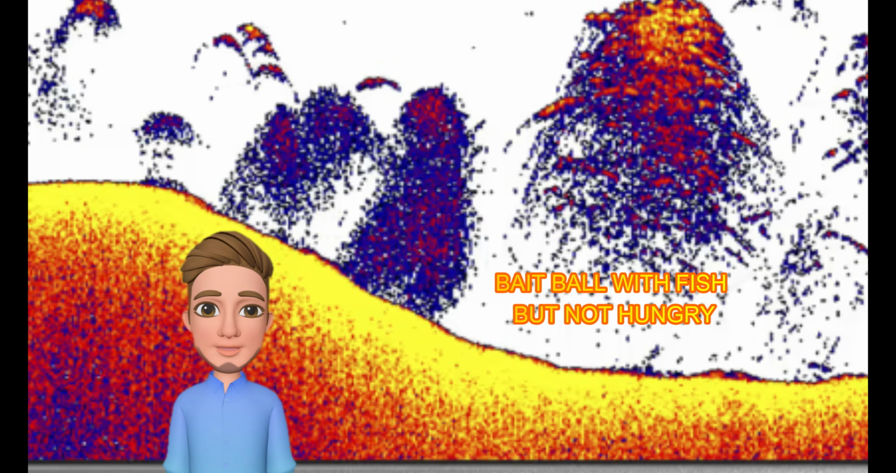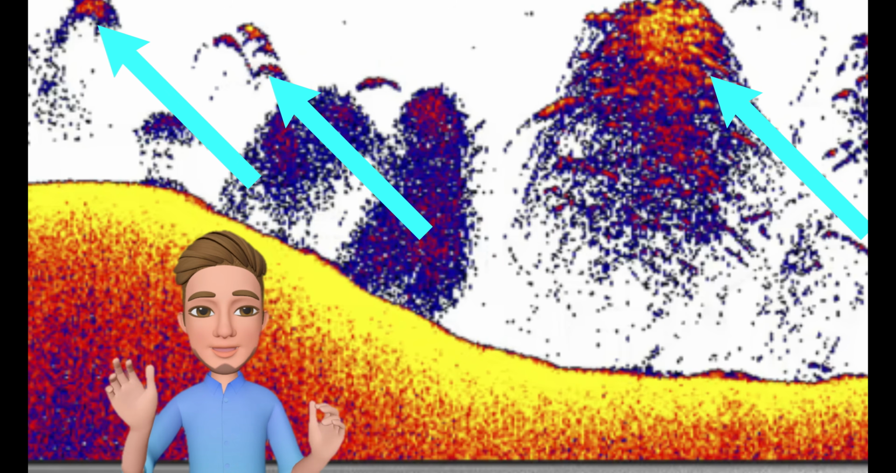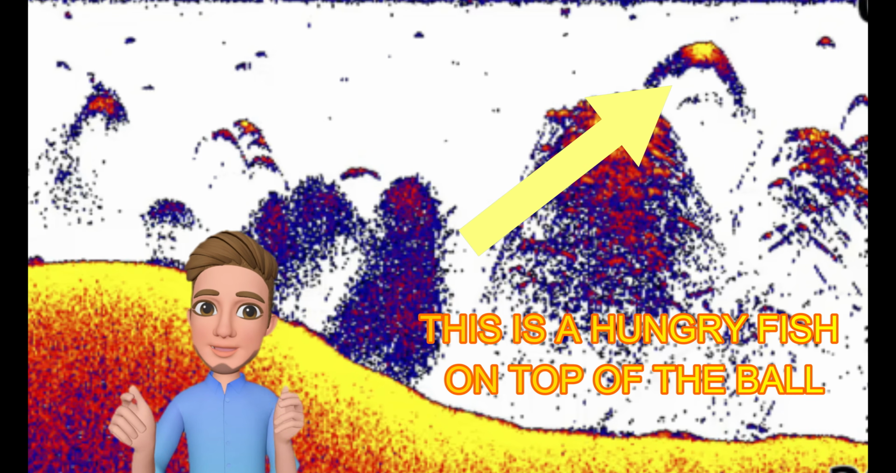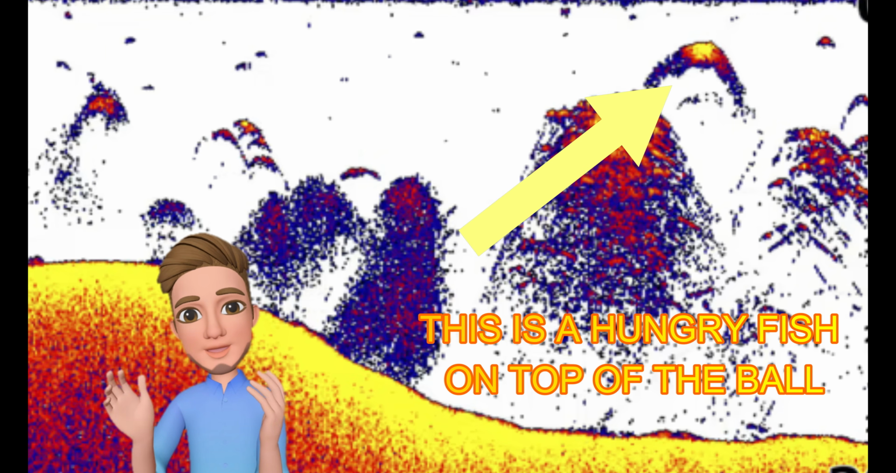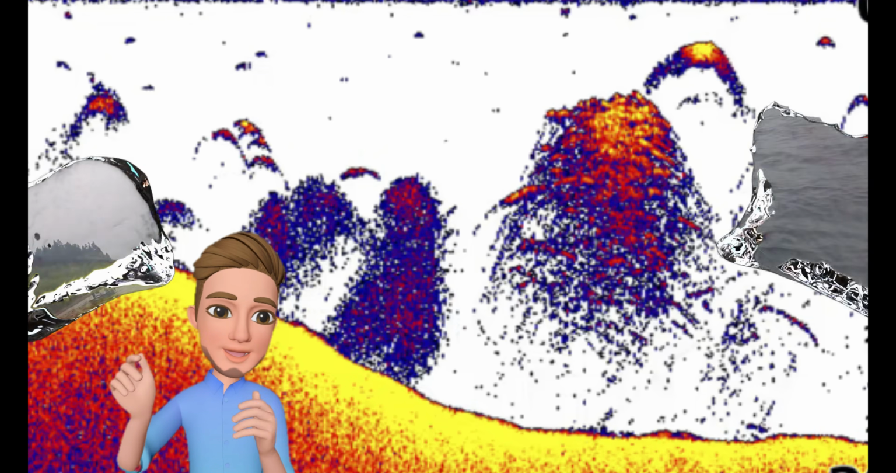Like this. This is a bait ball, but it has fish that are scattered. They're not necessarily on top of it. Not hungry fish. This fish on top of the bait ball, right next to it, is a hungry fish by a hungry bait ball. This is what you want to target. This is what I did in this derby coming up next.